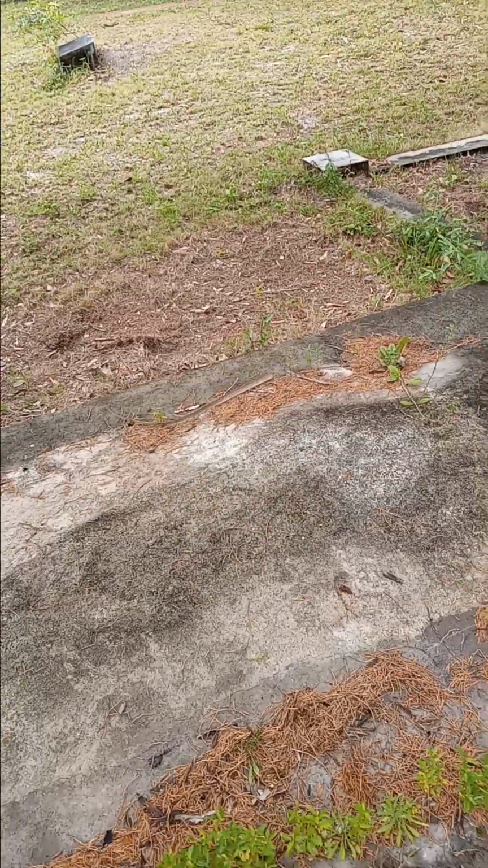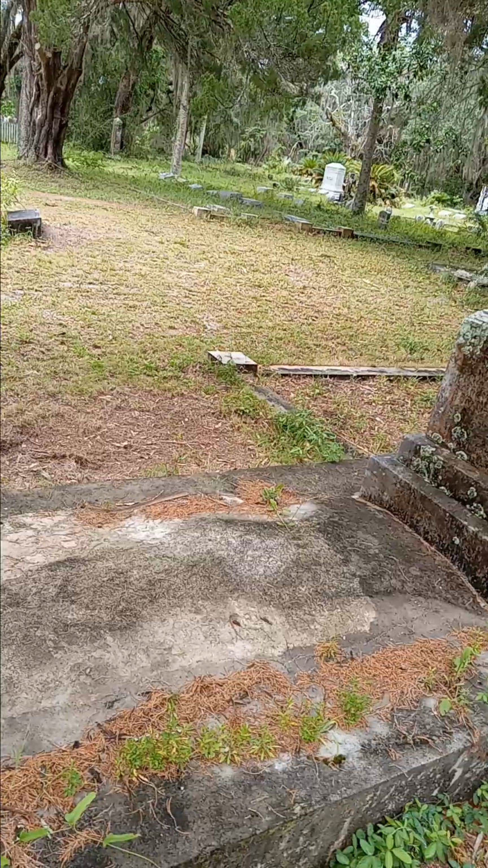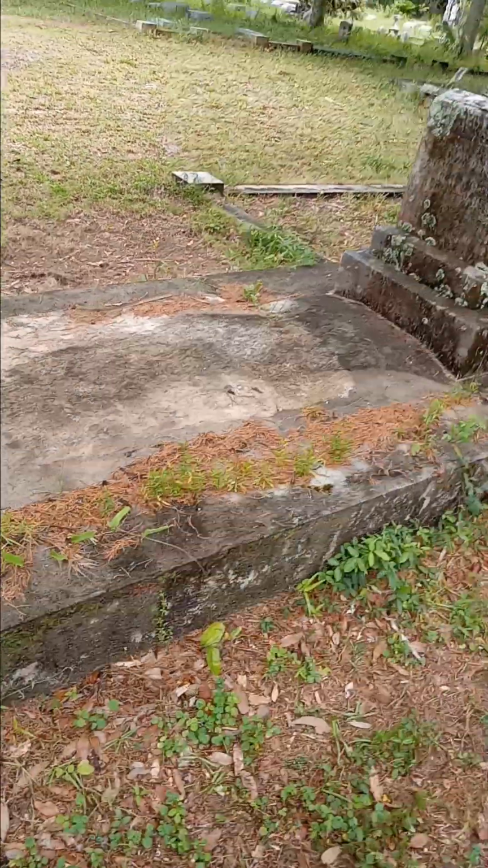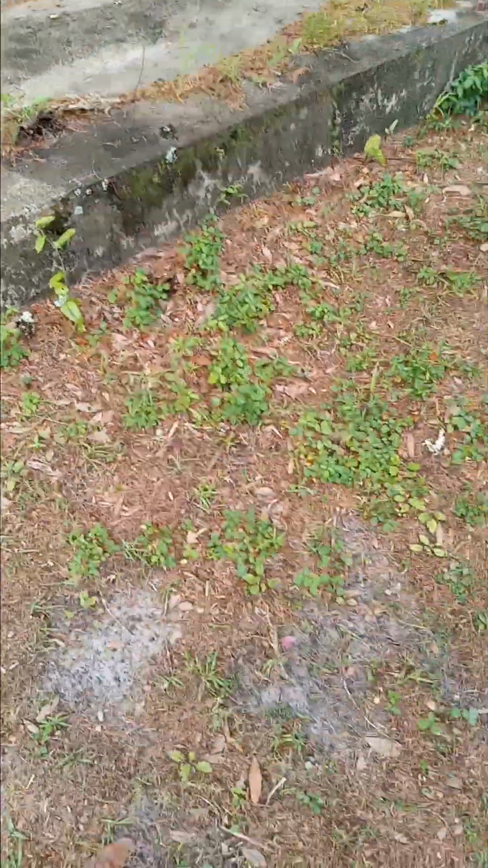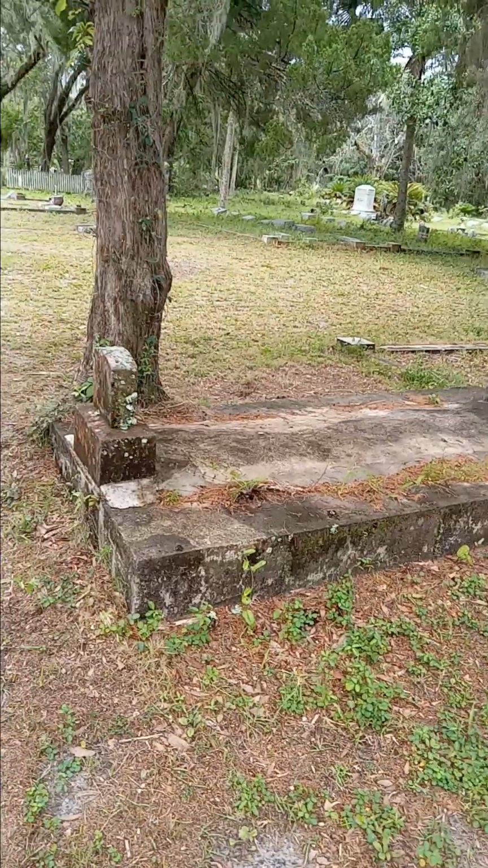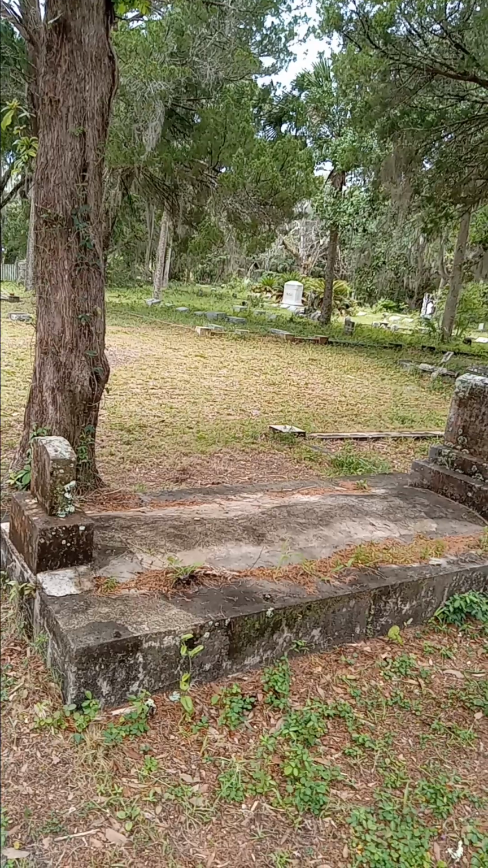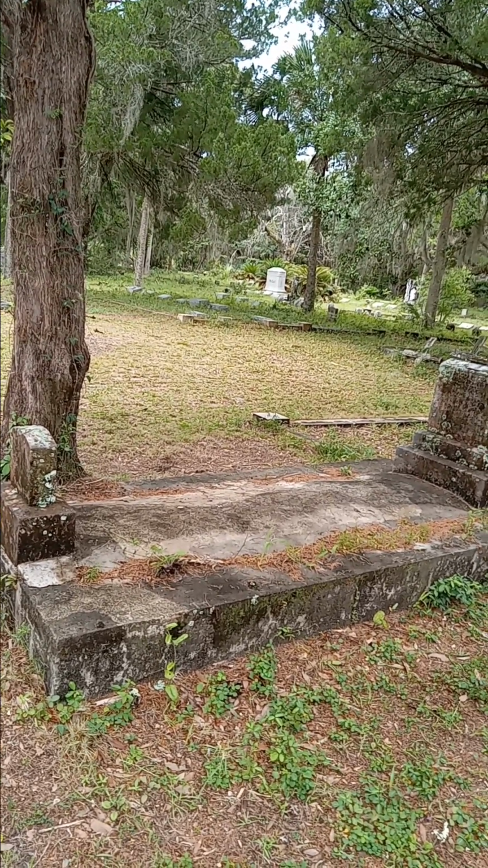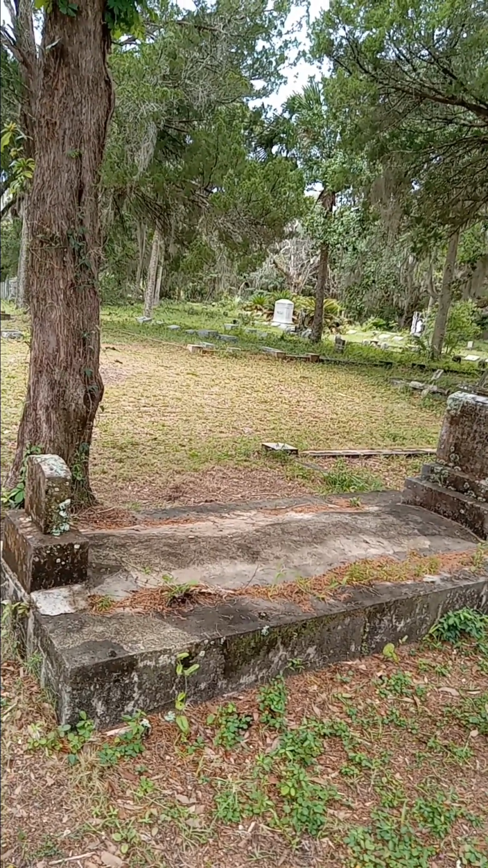Back up a little bit and see how it looks from back here. I think far back, if there is a ghost or spirit, you might take 3 or 4 pictures and then notice that the black spot isn't in all of them. I don't see anything unusual here.